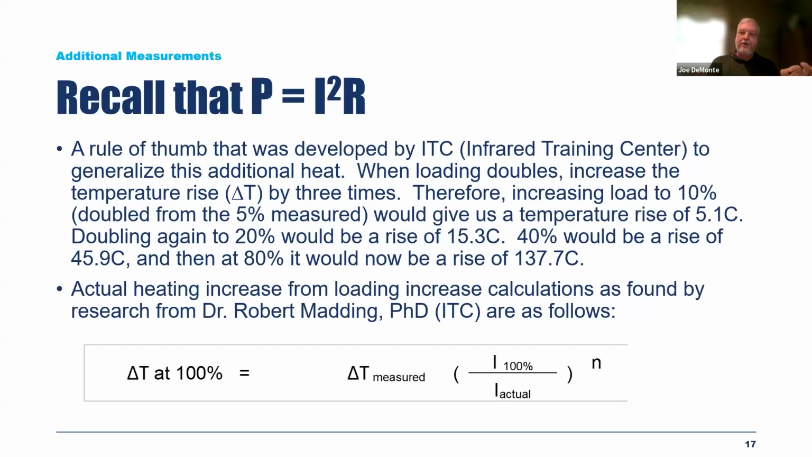And had I not measured load and found out that there was only 21 amps being carried on that disconnect, and by the way, that disconnect went to the heating and air conditioning equipment at this commercial building, and it just so happened to be a beautiful day, and they didn't need heat and they didn't need air conditioning. This was a very critical issue that would have been missed if you just take the thermal imager and go out there and look and say, oh, look, I got a temperature rise of 1.7 degrees, no big deal. That's not how we need to do this.